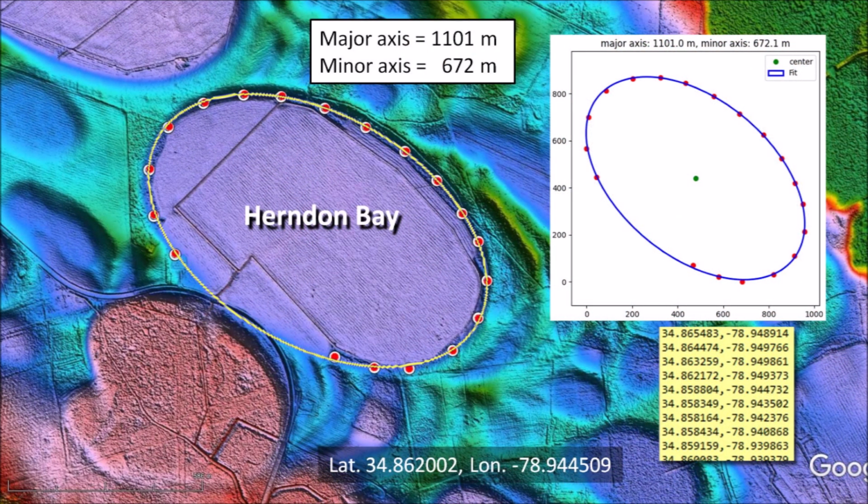We start by selecting points along the perimeter of Herndon Bay and fit an ellipse to these points using the least squares method. The fit is very good and confirms that Herndon Bay is elliptical with a major axis of 1,101 meters and a minor axis of 672 meters. Ellipses are conic sections, so this implies that Herndon Bay originated as an inclined conical cavity.